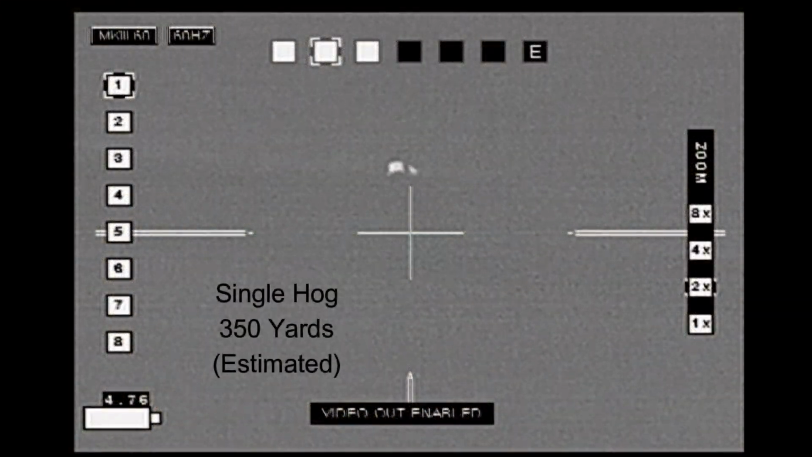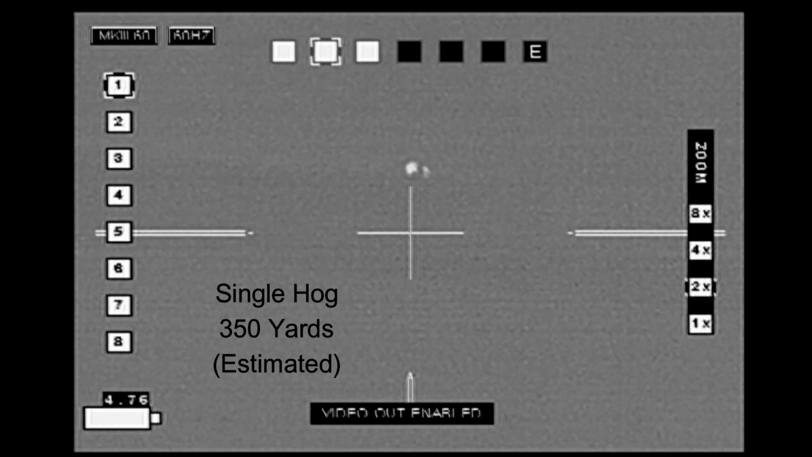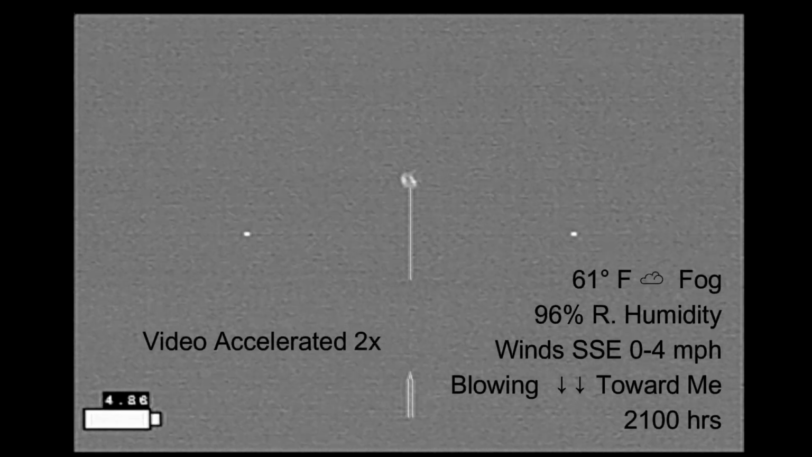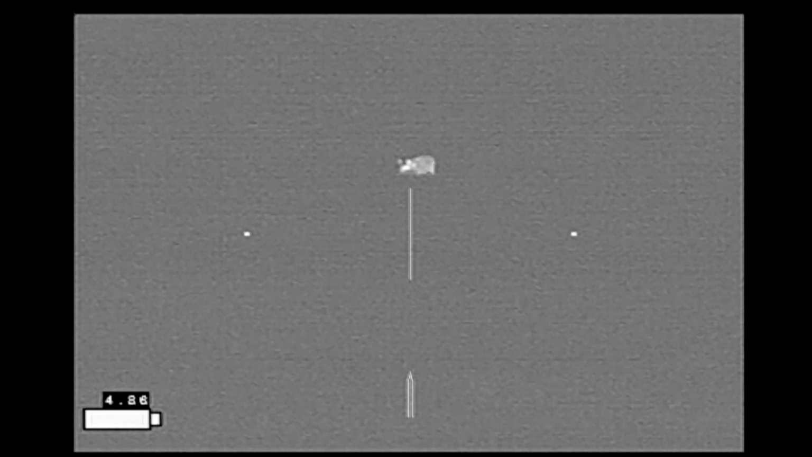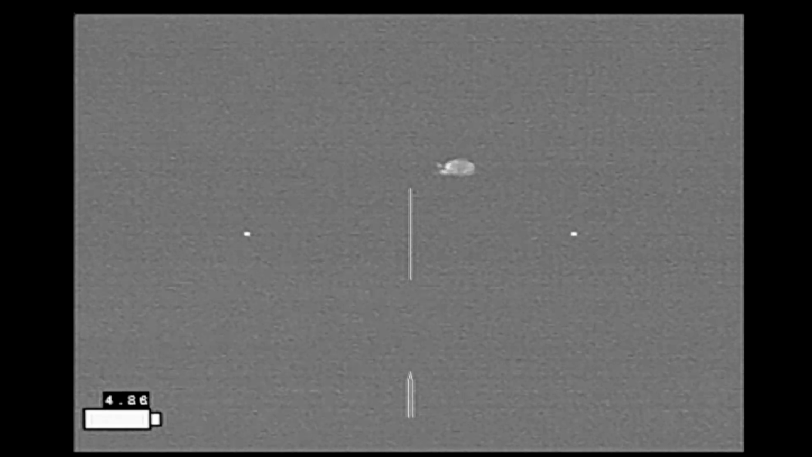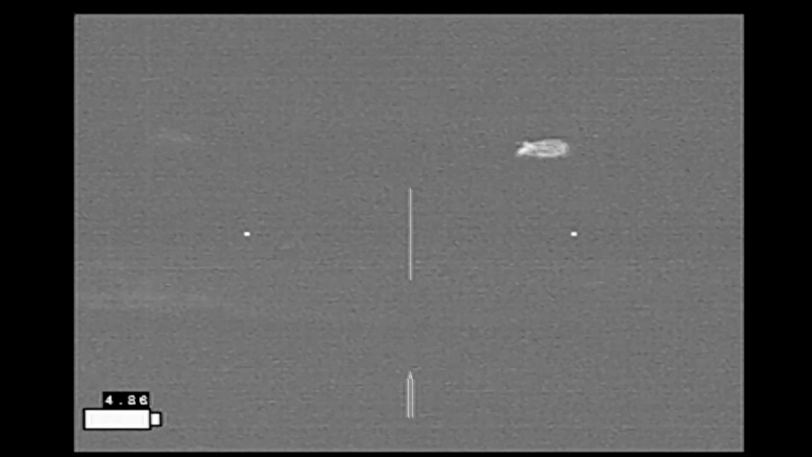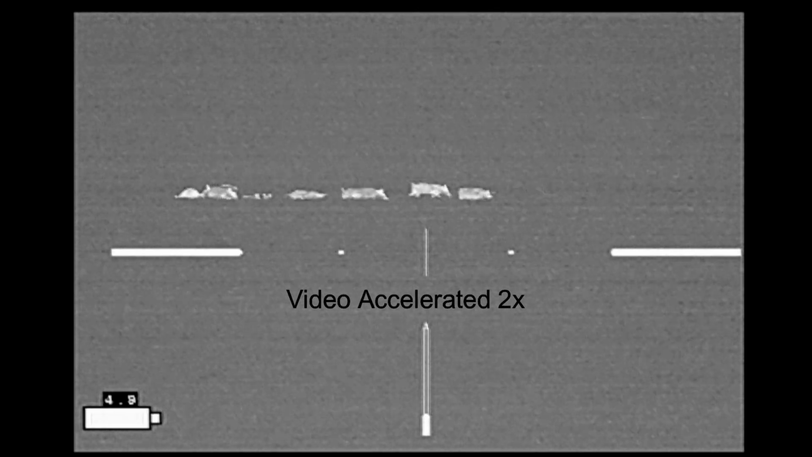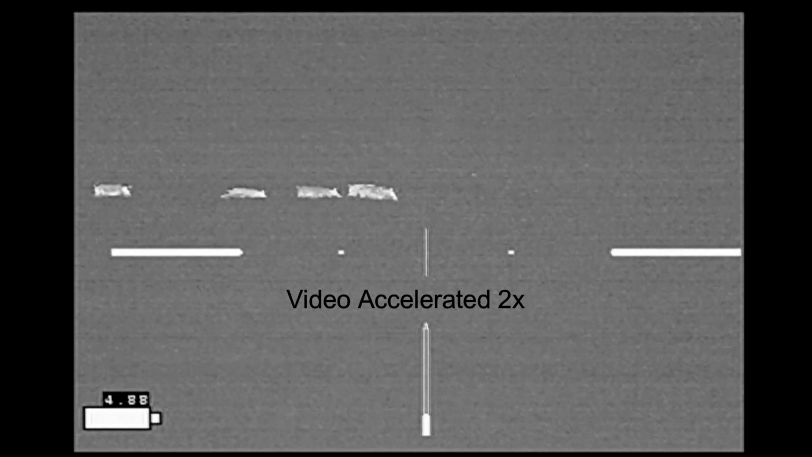A little while later, and about 5 miles to the south, I spied this hog in one of my fields. And then I spent the next hour and a half going after it and its compatriots that had now moved onto the neighbor's property. They seemed to be working their way, headed back to the property that I could hunt, and so I thought I would just wait them out. Now I've sped up the video to get through some of the slow parts, watching this small sounder.